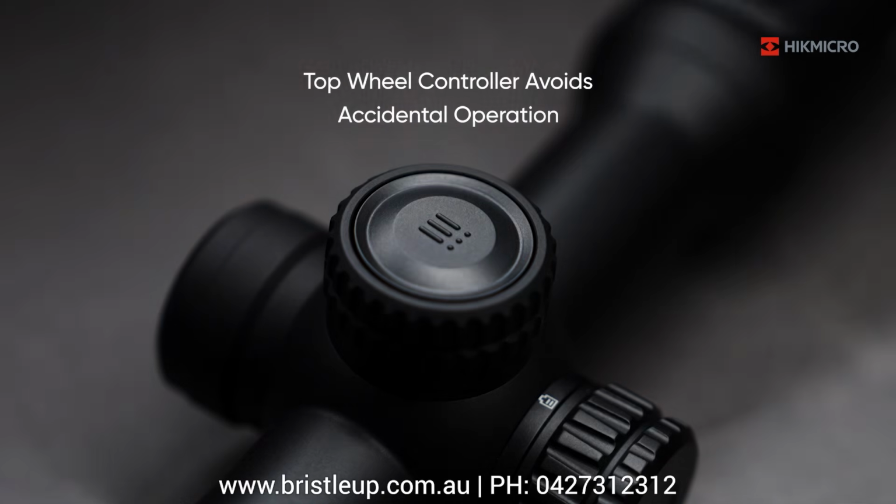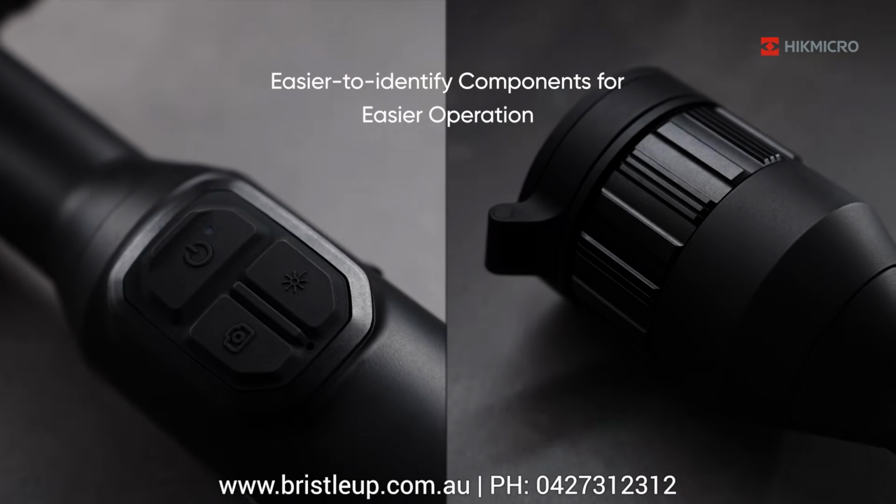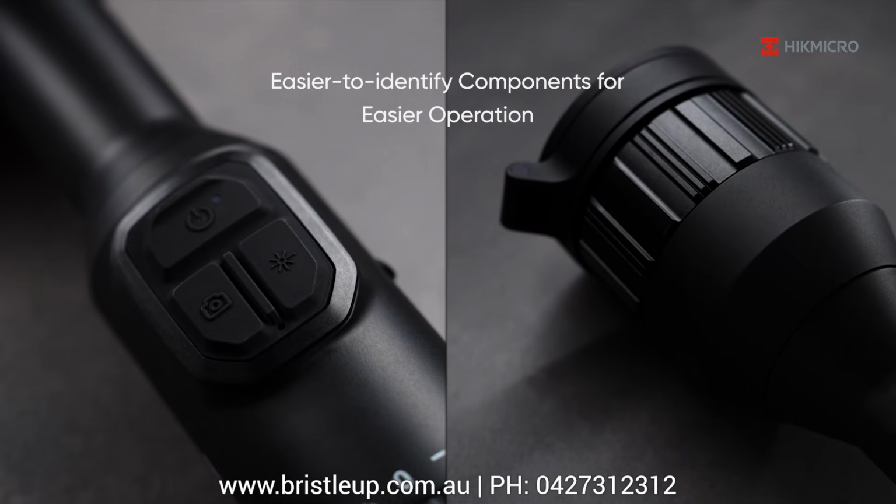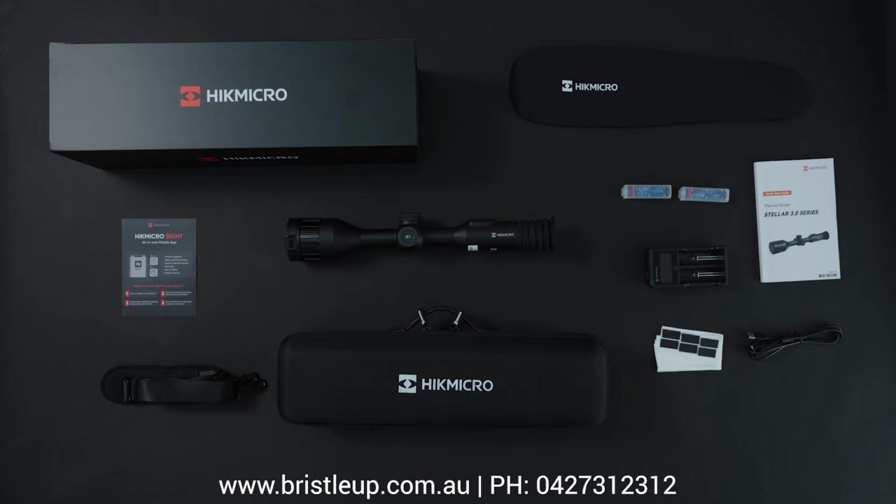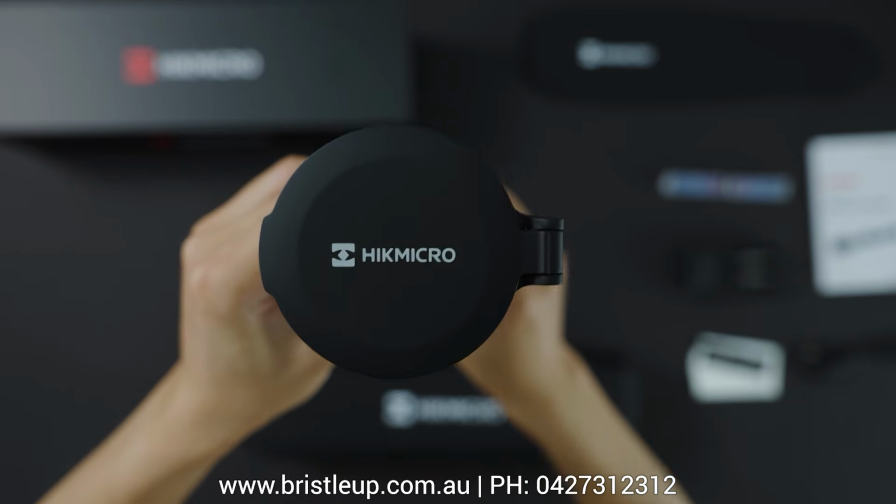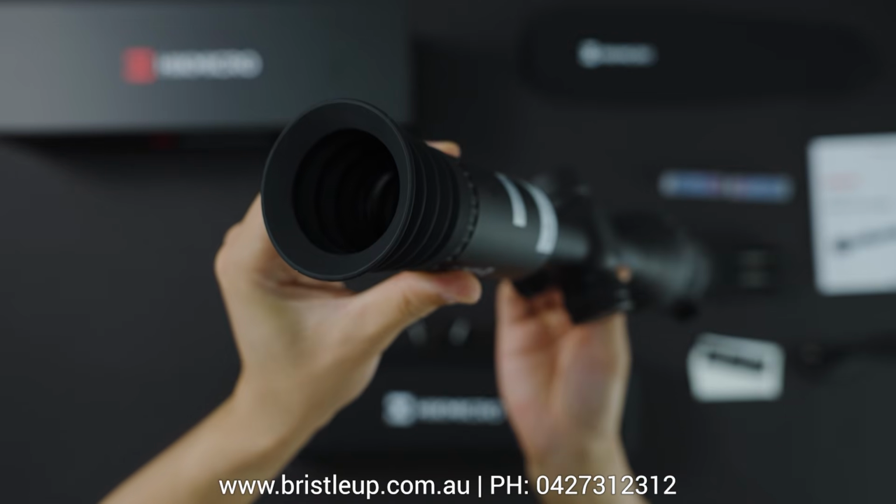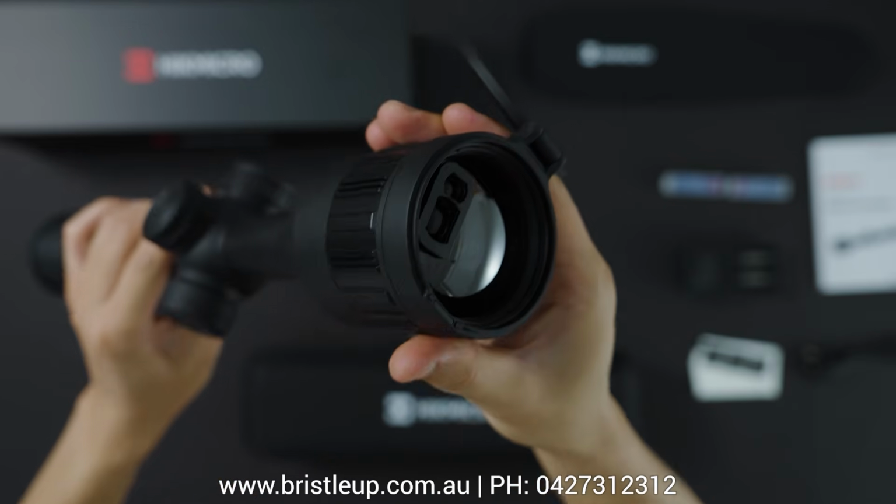Just something to think about when you make your next purchase. Make sure you buy a reputable brand, preferably that have a repair centre in Australia and also have the backing to remain strong in the marketplace for many years to come. After all, it's a lot of money to spend, and in 3 years' time to 5 years' time, are you going to be able to get the service you need?